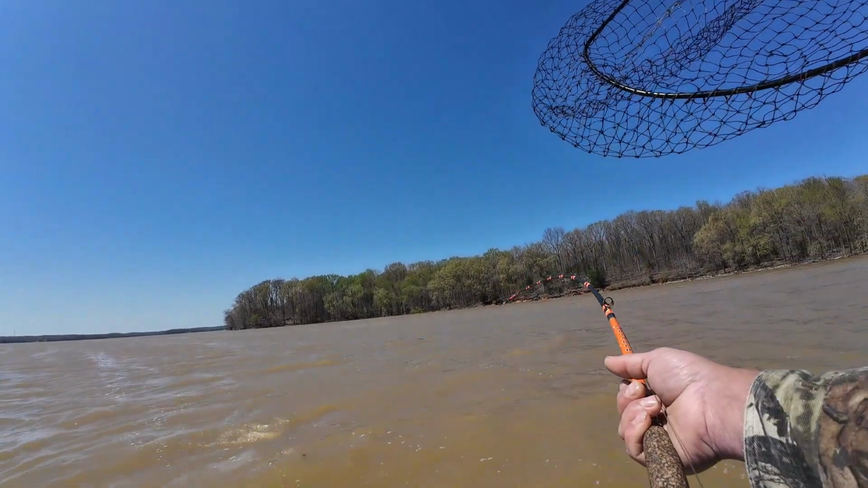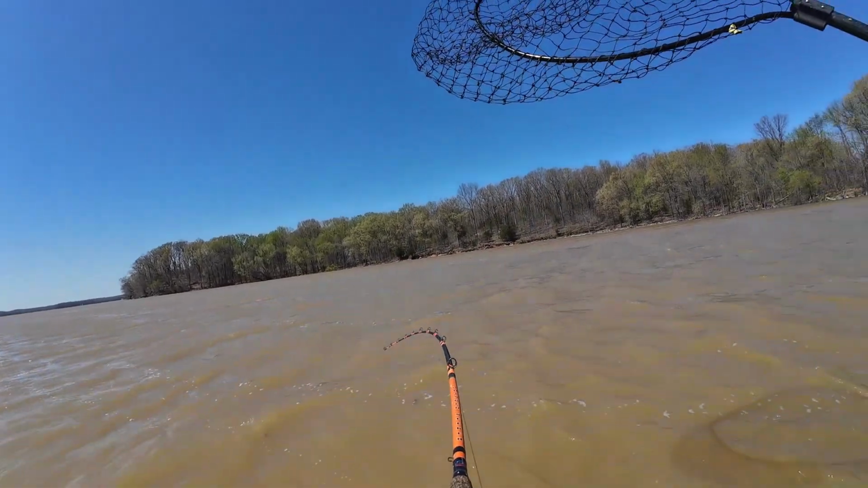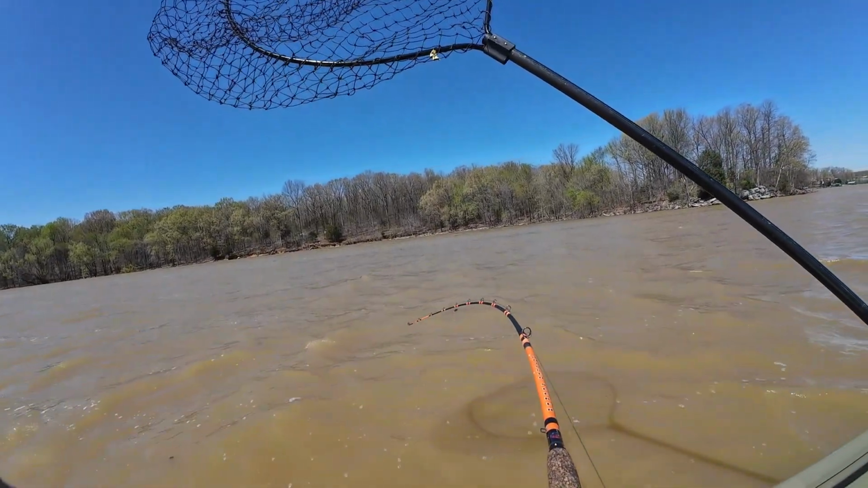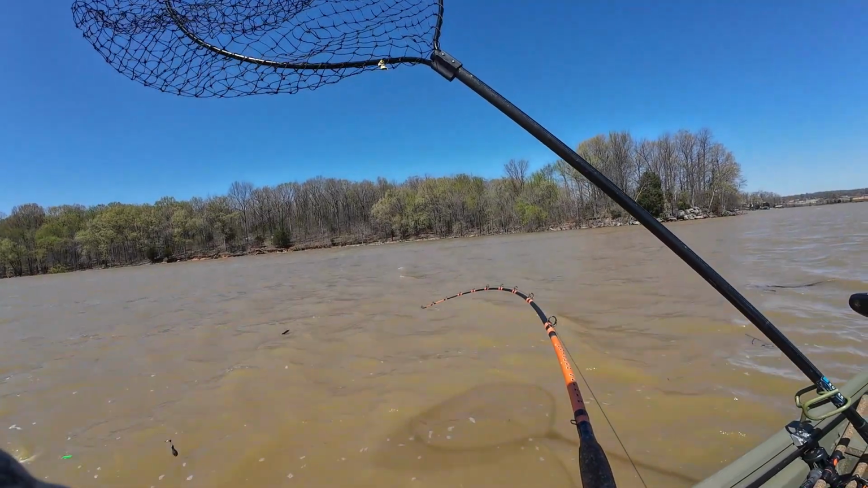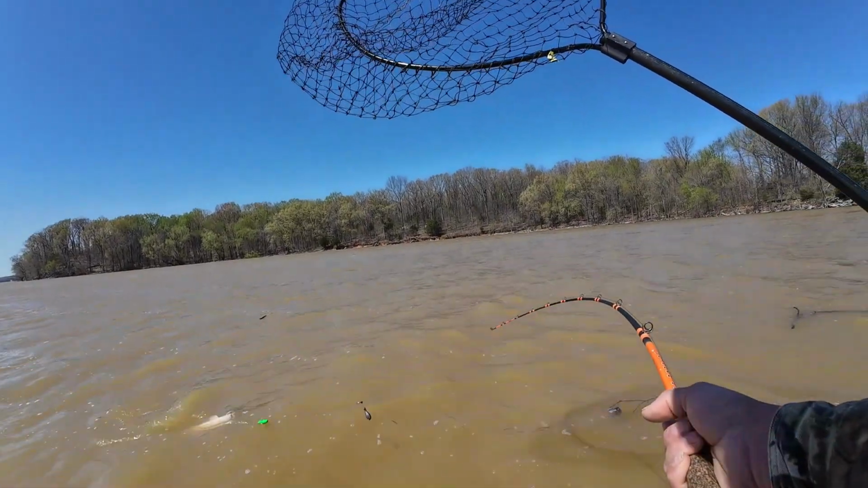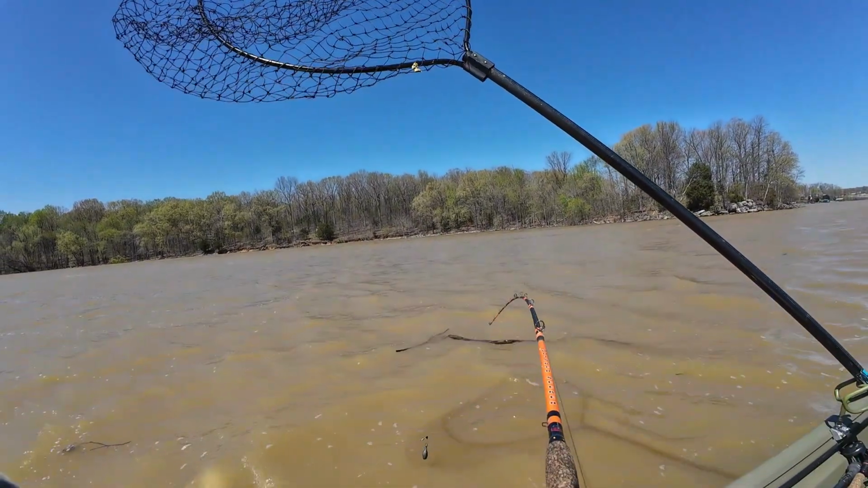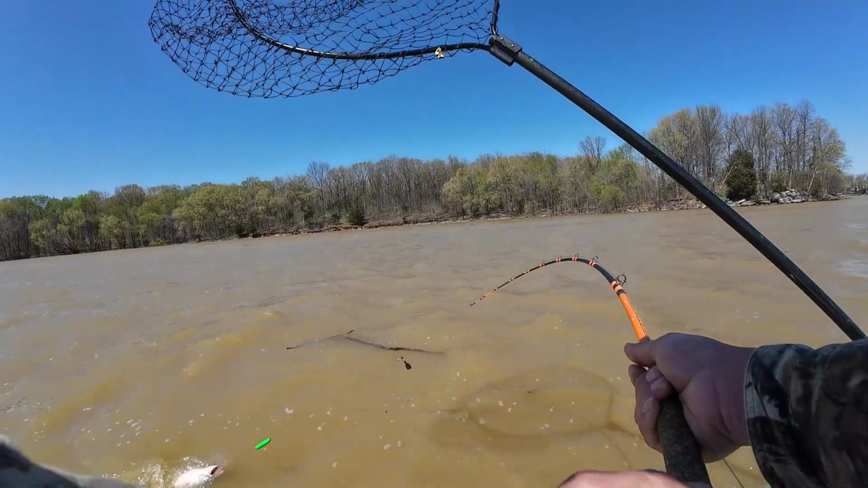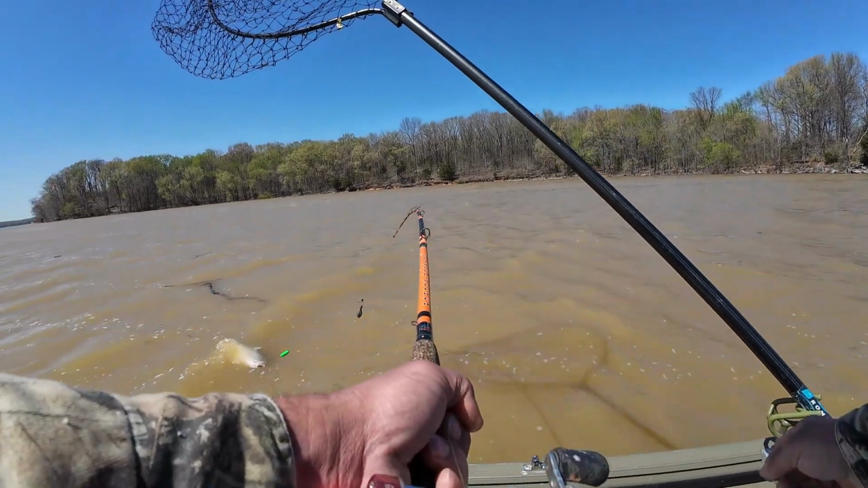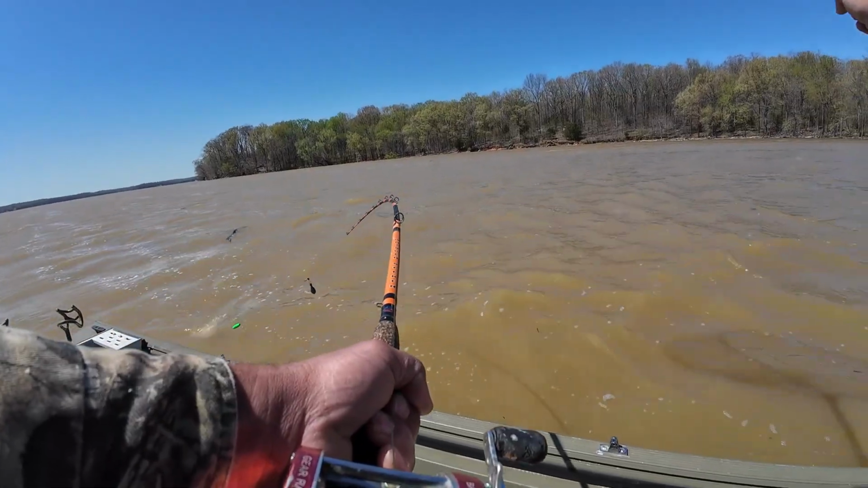He's just a hair bigger than that other one I caught. Still a good lake fish. He might be about the same size.